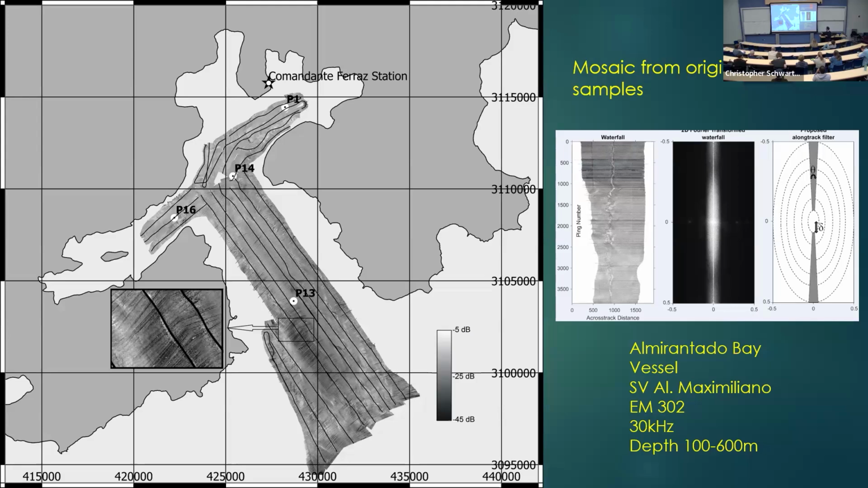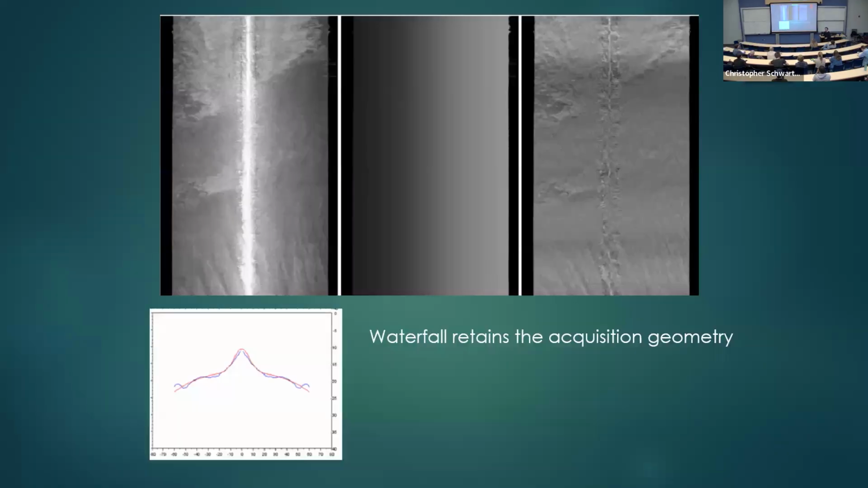This was the original one with the noise, and this one is the corrected one. This is a huge mosaic, so I have to put a zoom area here so the guys can see the difference.